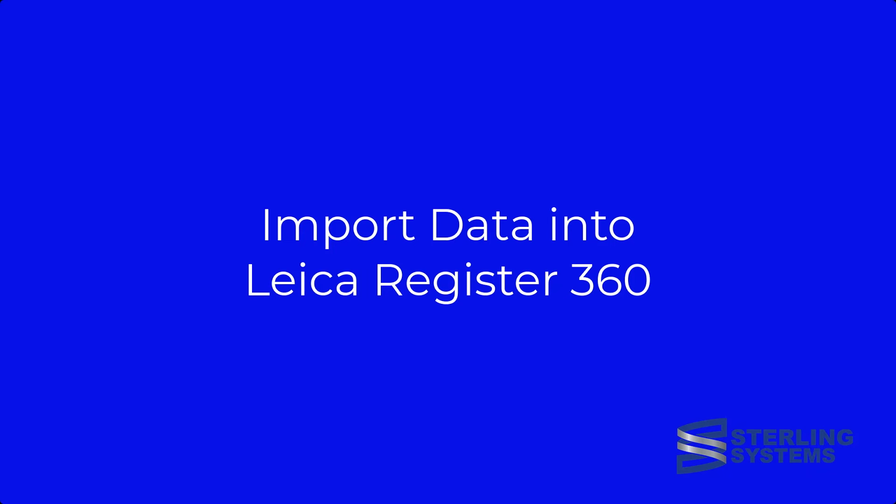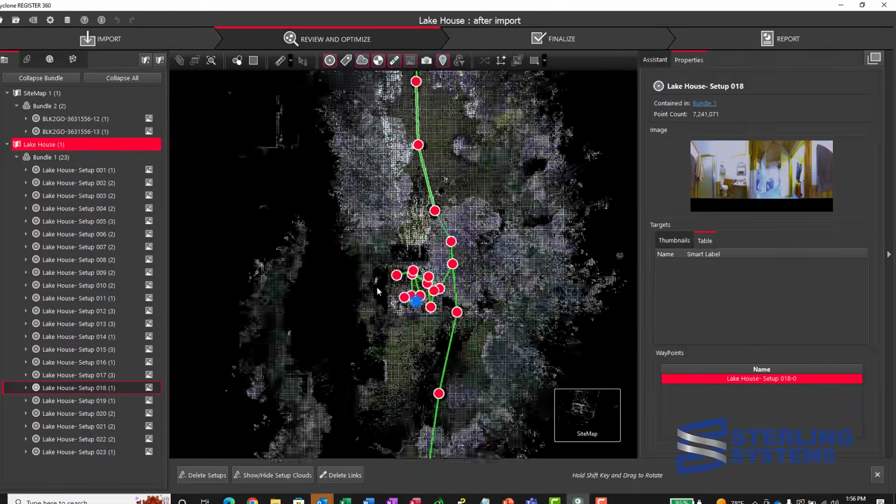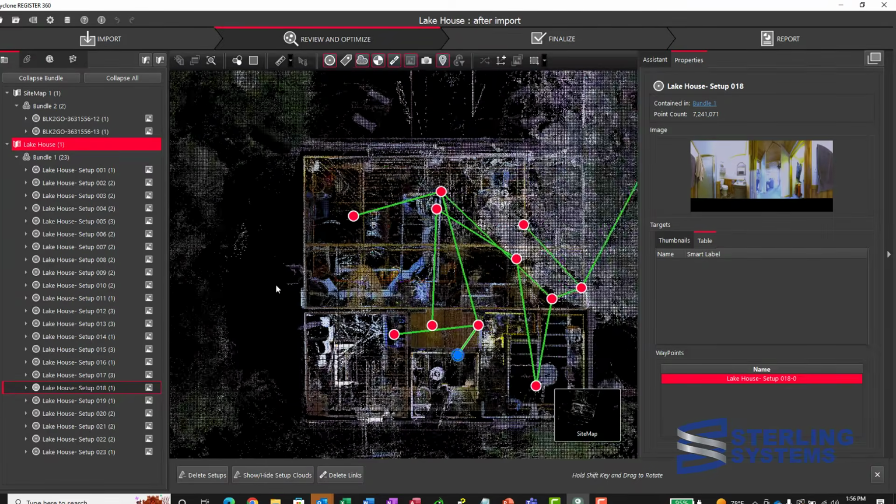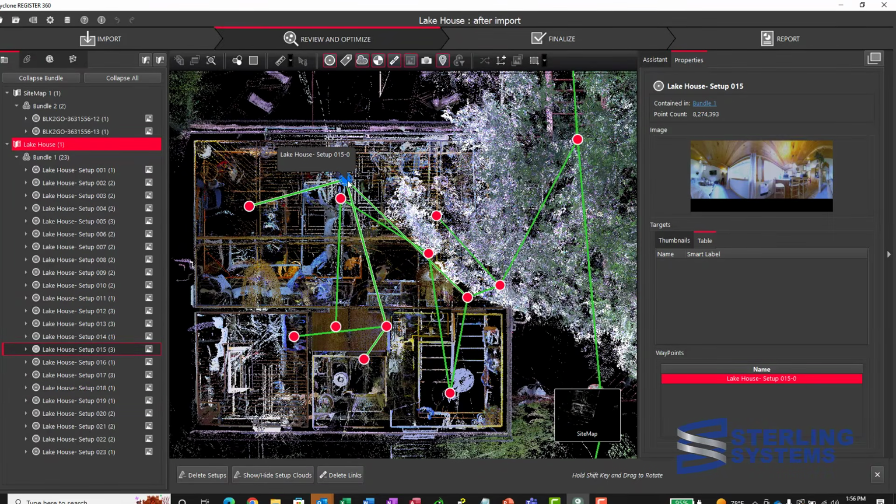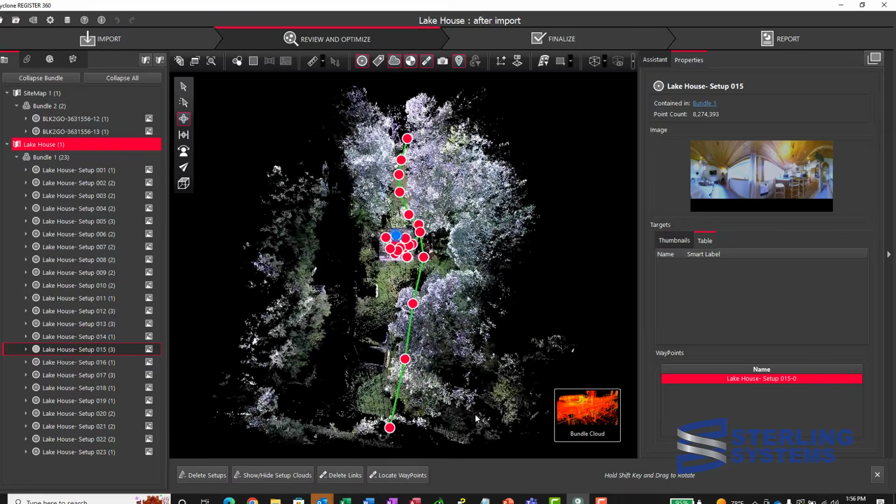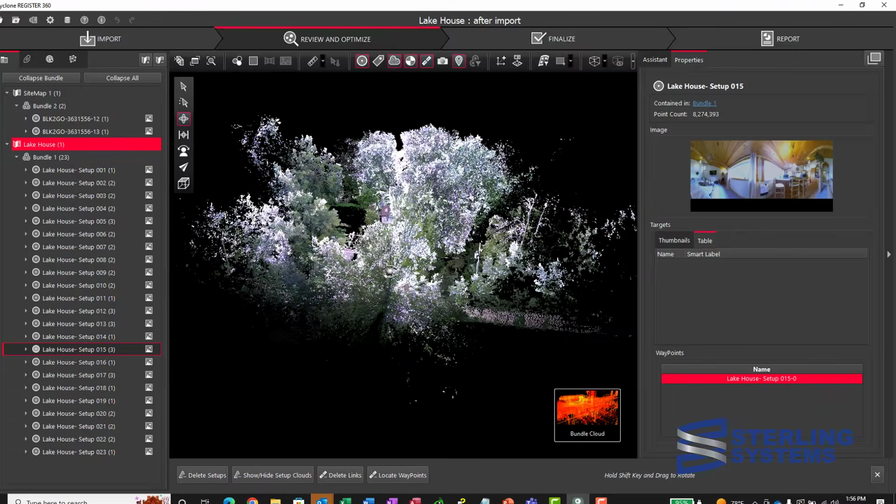Let's take a look at the data as we import it into Leica Register 360. I won't go into a detailed demonstration of that. I've done it a number of times, and I'll probably do a dedicated video just for Register 360 soon. Process the data in Register 360, and as you can see, the file's complete. All the constraints came in, and we can click on any setup that we want again and take a look at the entire point cloud.